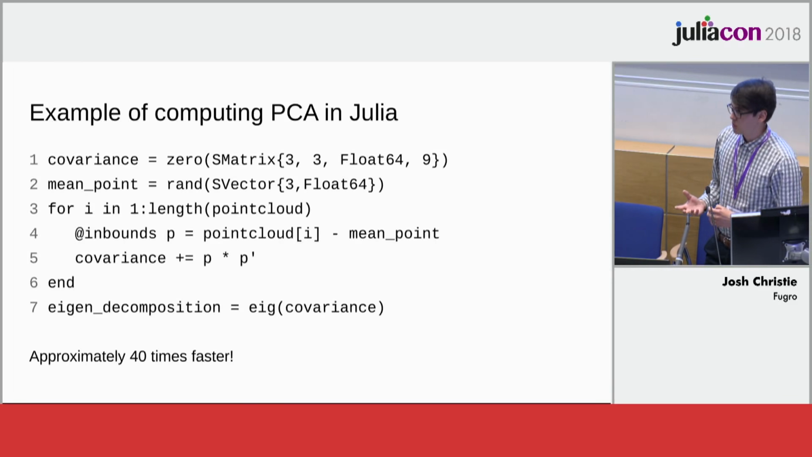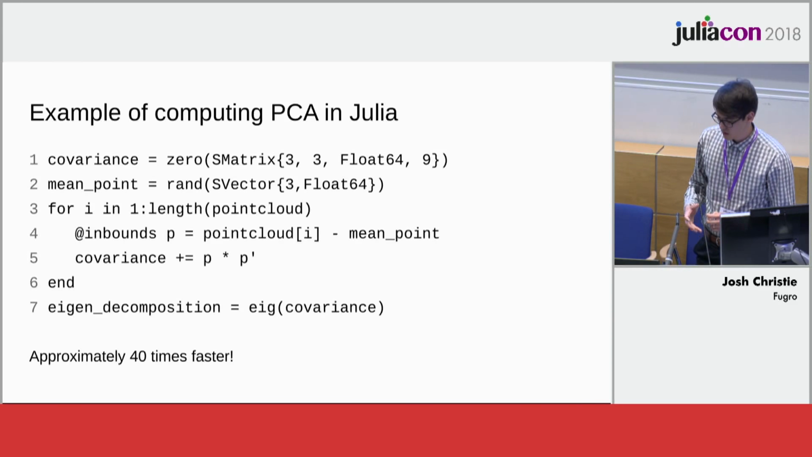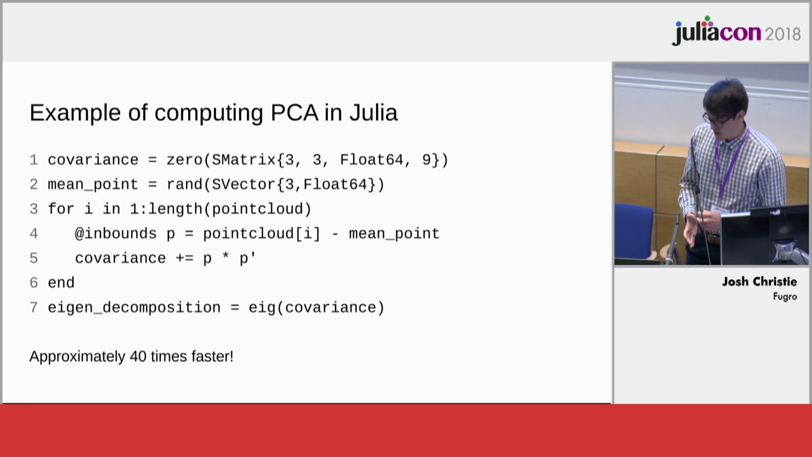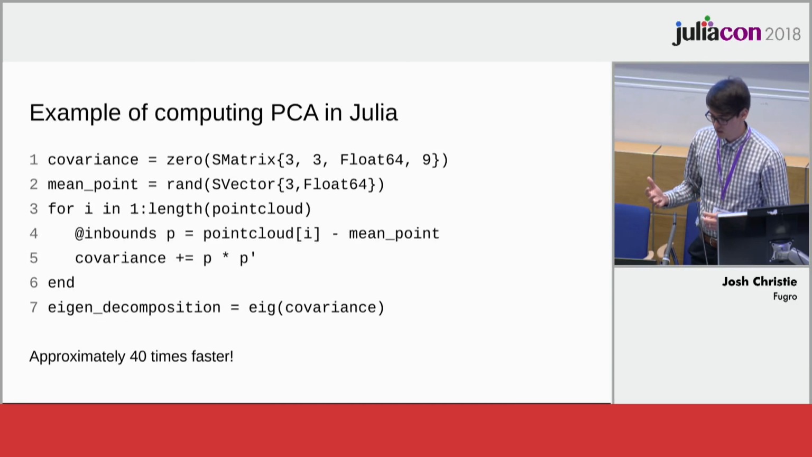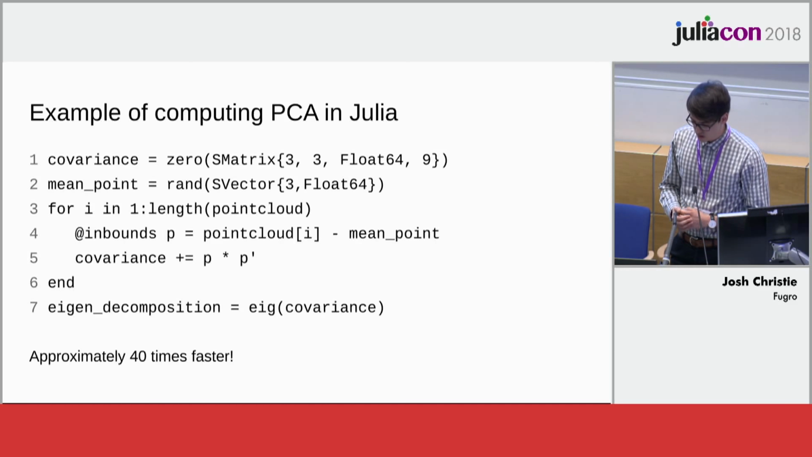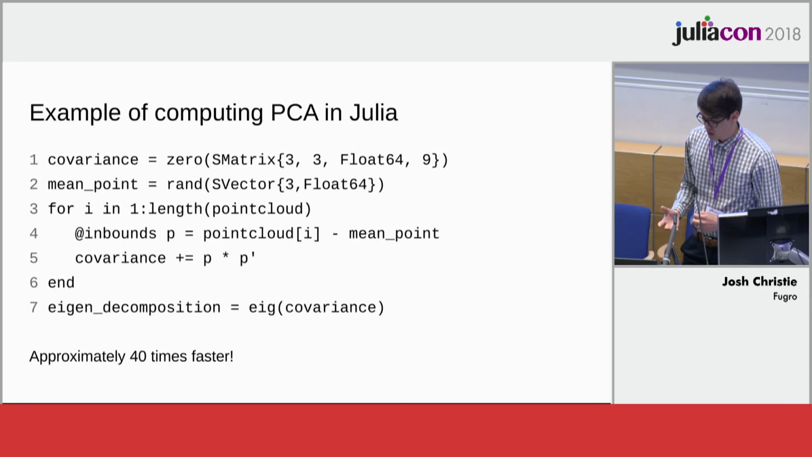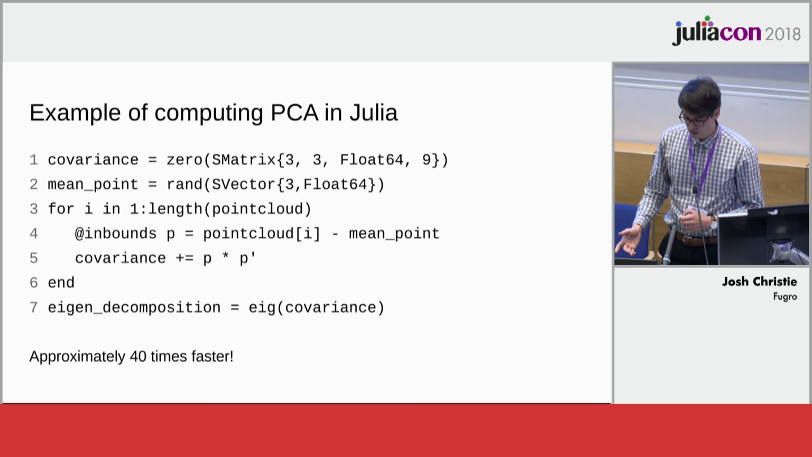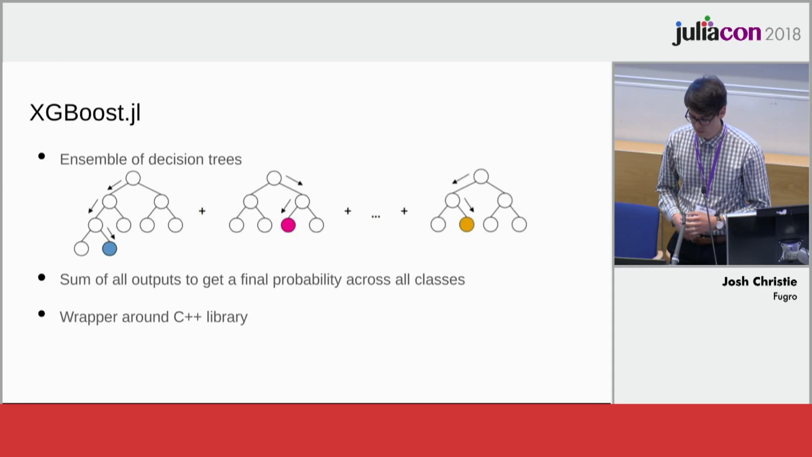So here's an example of computing PCA in Julia using the StaticArrays package. You can see in line 1, computing the covariance matrix. And we're utilizing StaticArrays, and that largely allows you to do the same operations as you would with the standard array. That's seen in lines 2 to 6. And then StaticArrays also provides the function eig with specialized code for static arrays. Overall, this was about 40 times faster than just using a standard array.